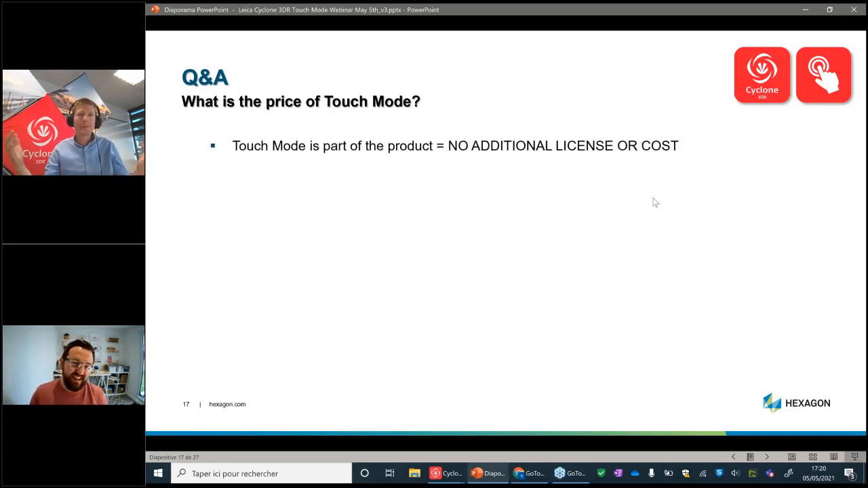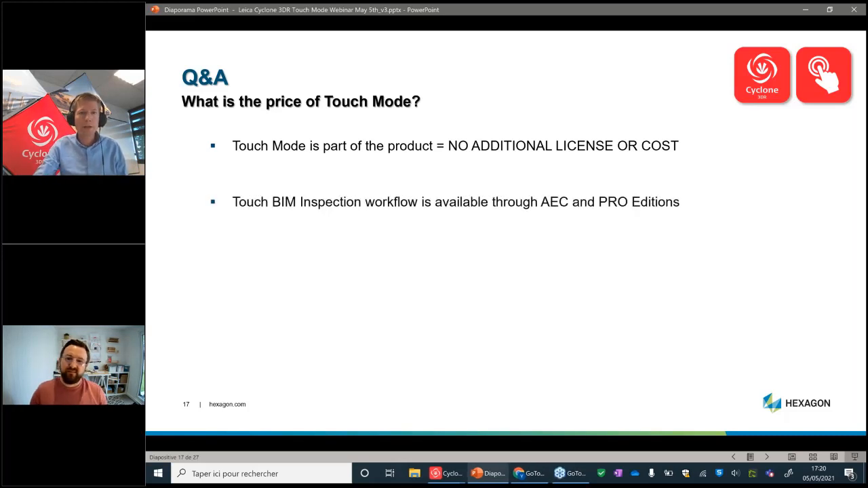It's part of the product. Touch mode is not exactly a new product; it's a new interface. If you purchase Cyclone 3DR, you will have two interfaces: the desktop application and touch mode with the panel of touch workflows. So it means no extra cost. The idea is to provide the different workflows via the licensing policy, and the BIM inspection workflow is obviously part of the AEC edition and the Pro edition as well.